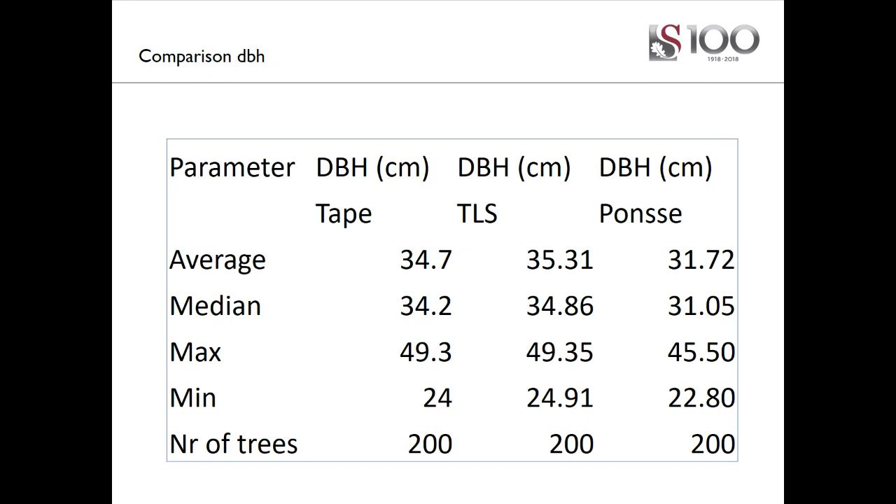If we compare that using basic statistics, looking at the average size, that would represent the average tree in the full data set. The median tree, the maximum should represent the maximum tree in the data set, and the minimum, the smallest tree in the data set, and the total number of trees that were looked at in the specific comparison.